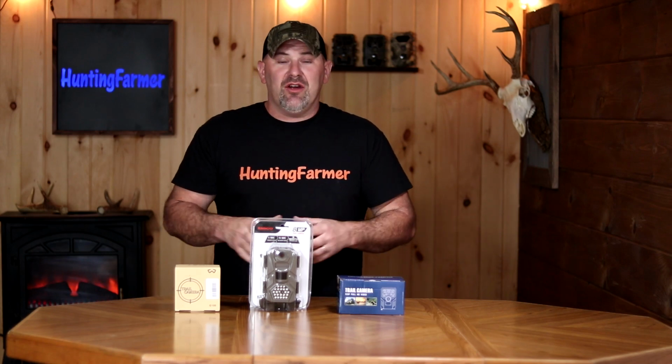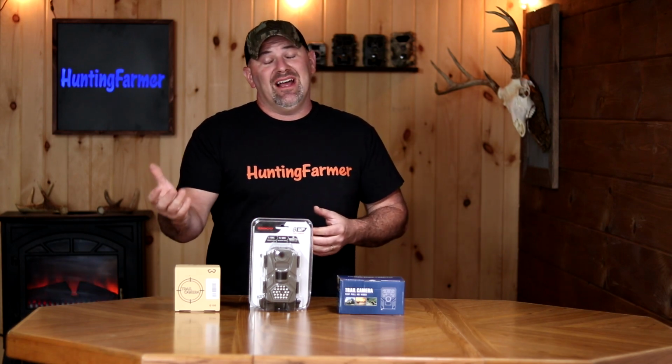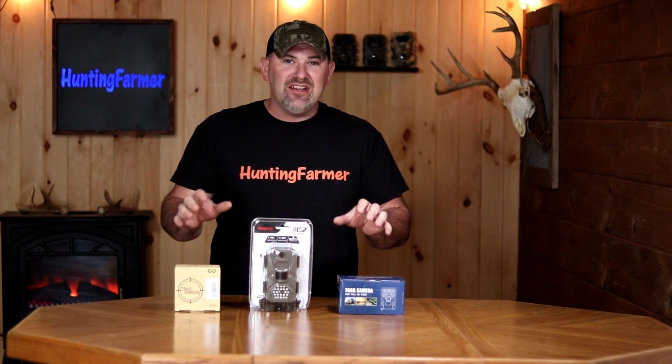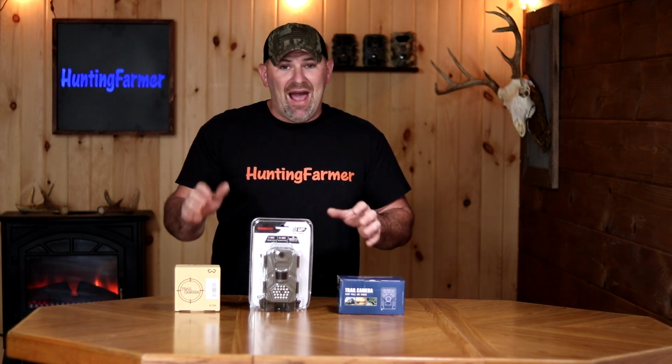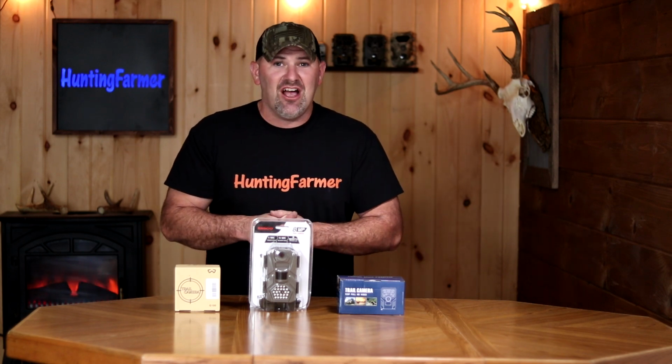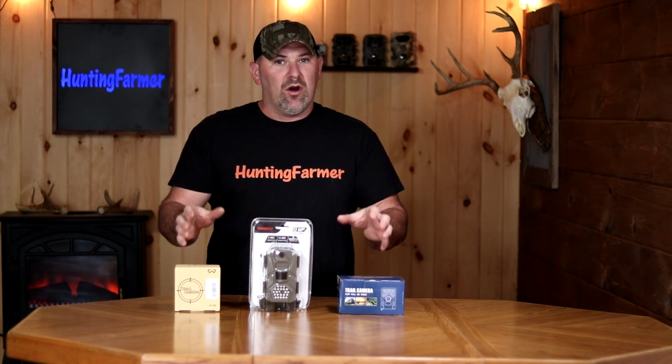Next, I'm going to be getting these trail cameras out of their boxes. I'm going to be putting in identical SD cards, the same brand in each one, 32 gig cards. I'm also going to be putting batteries in each of these 3 trail cameras, but then we're going to be heading outside where I'm going to be doing some real world testing.